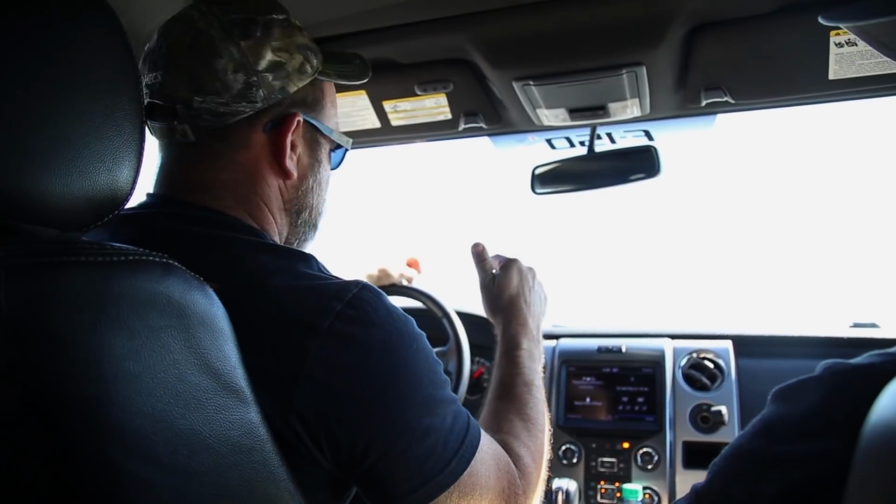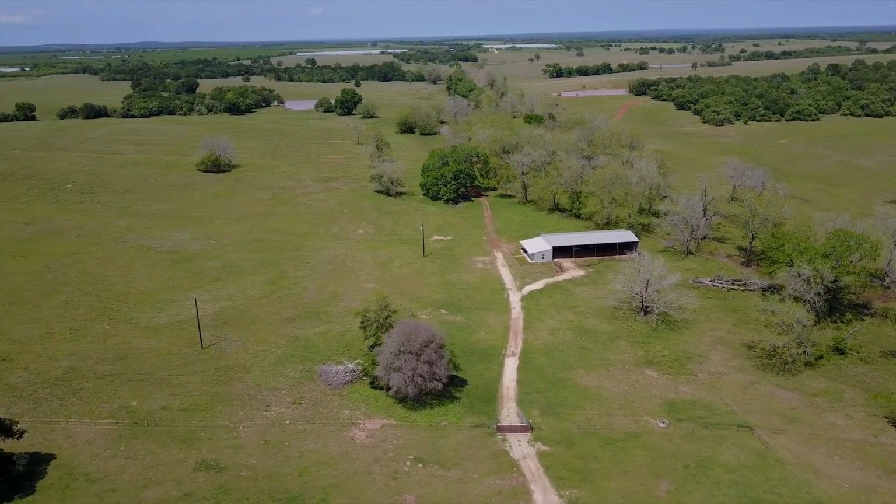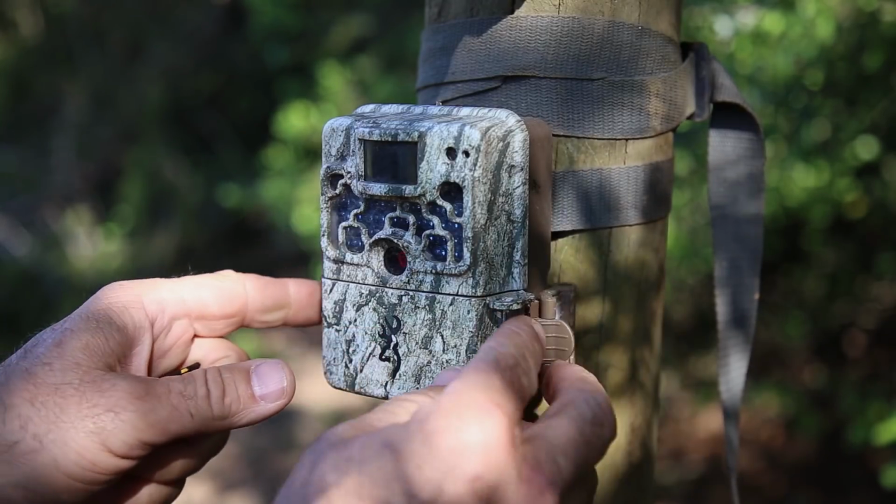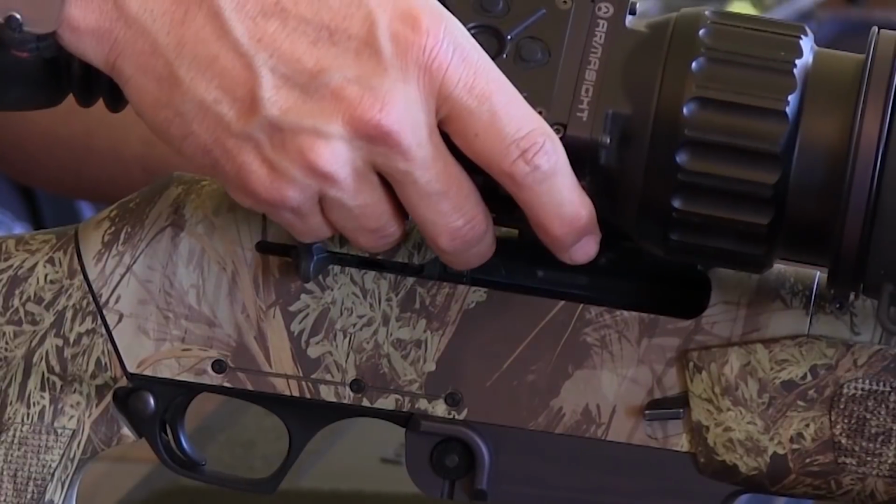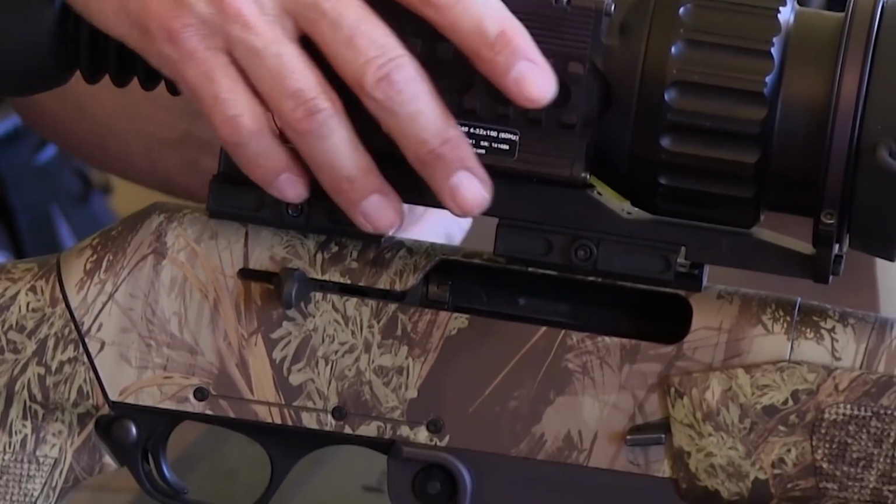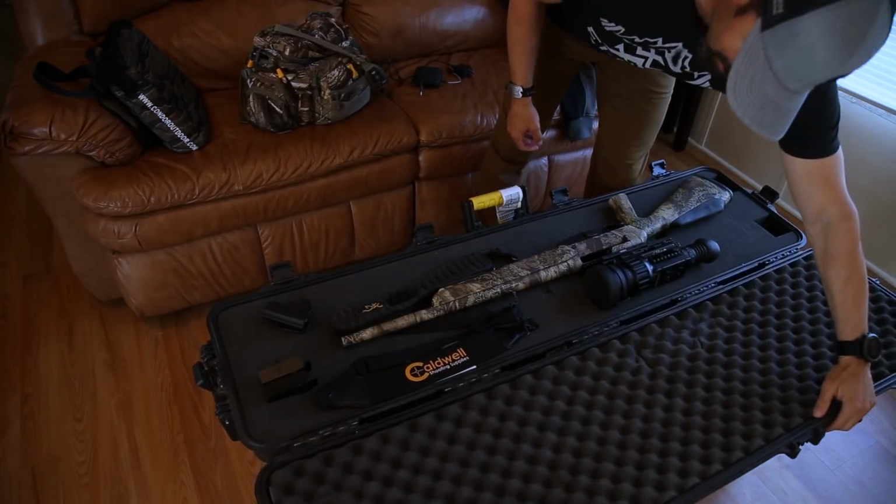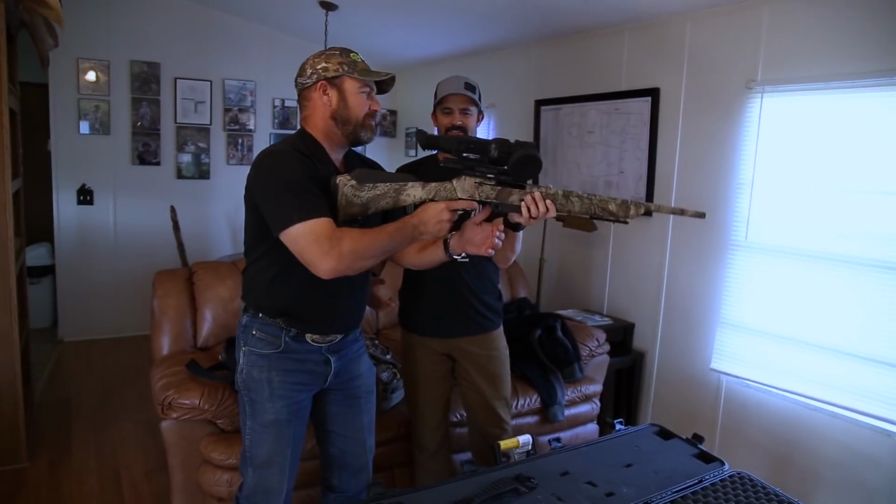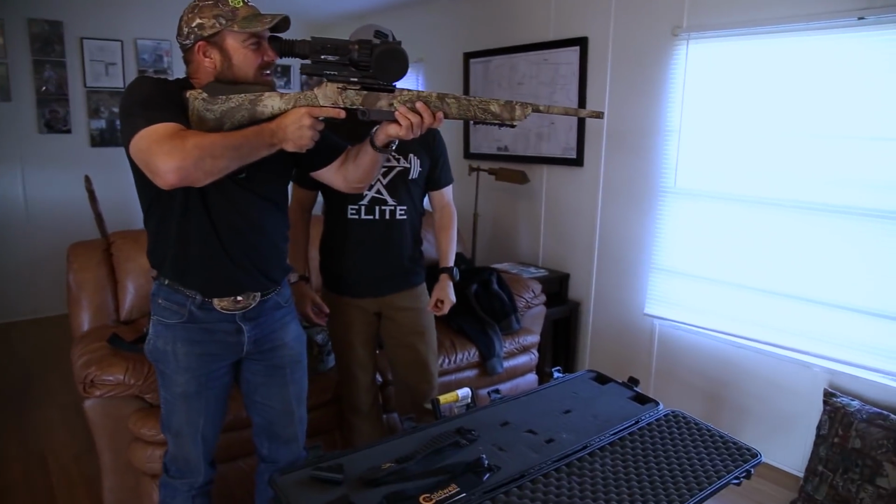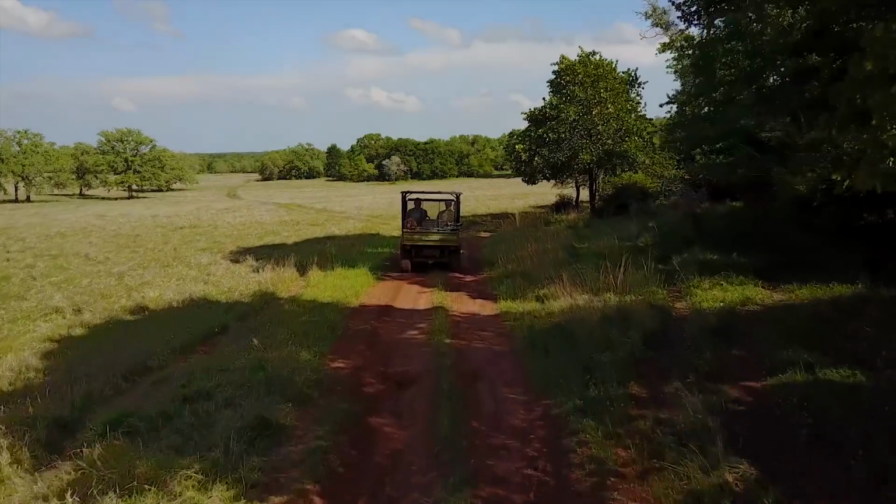This year, Randy has done a bunch of work to make sure we have the best chance of minimizing the hog population on his land. But the biggest game changer this year will be the Zeus Pro thermal imaging scope provided by Clifford Cheadle from Third Coast Thermal. Have you ever looked through one of these things? That's a pound or two, too. It does. It's a heavy sucker.